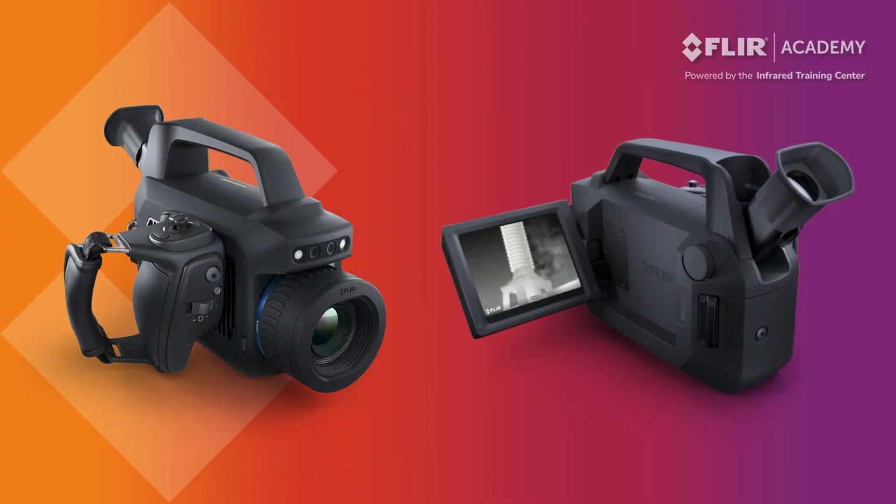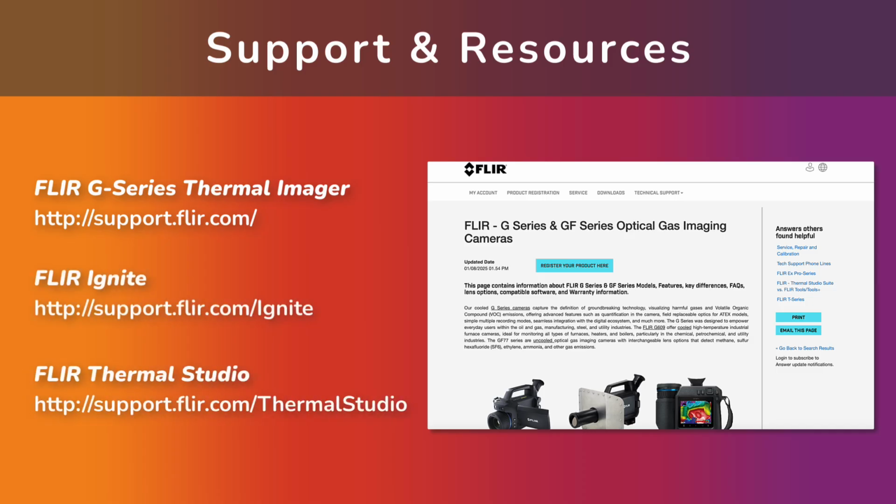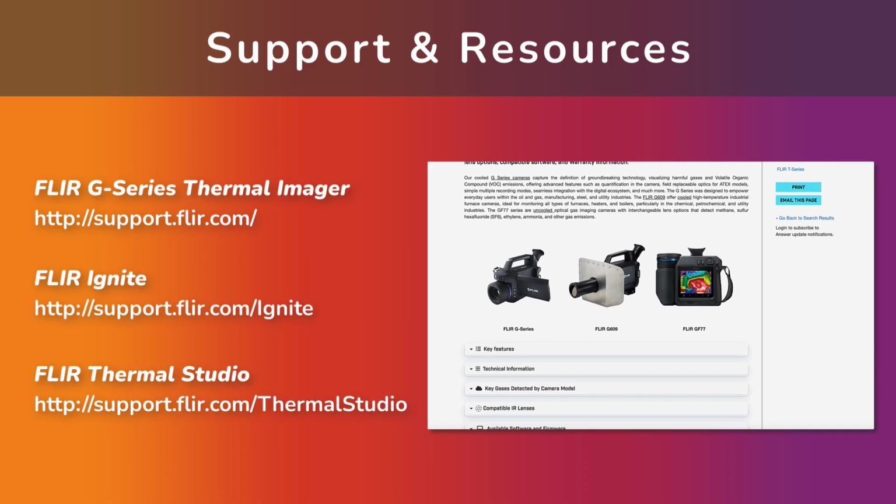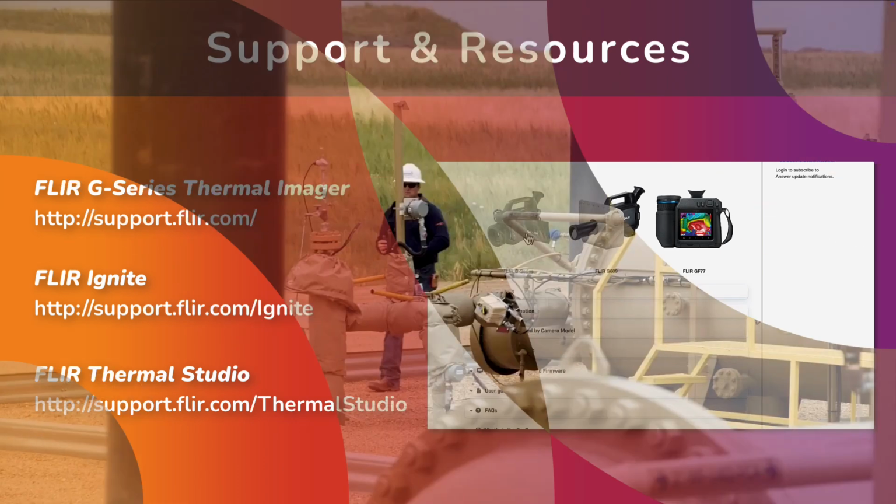We hope you've enjoyed this overview of the FLIR G-Series Thermal Imager. If you have any questions or need additional help with the camera or software, the following pages are available for thermographers on the FLIR support website. Here you'll find a summary of key features, additional technical information, user guides, frequently asked questions, and much more.